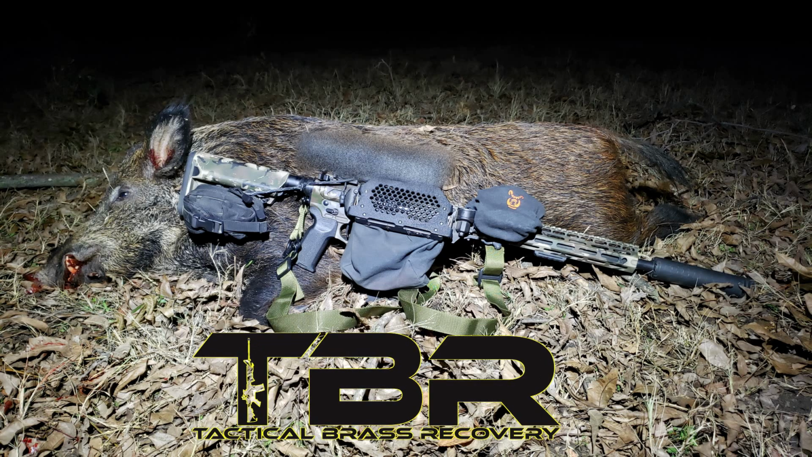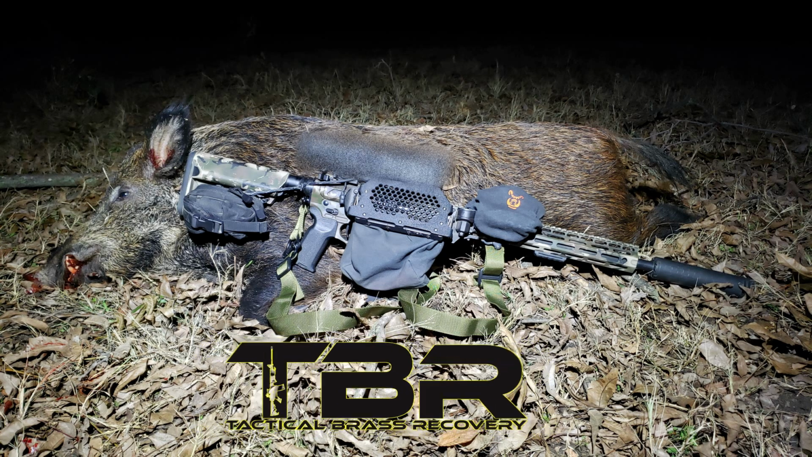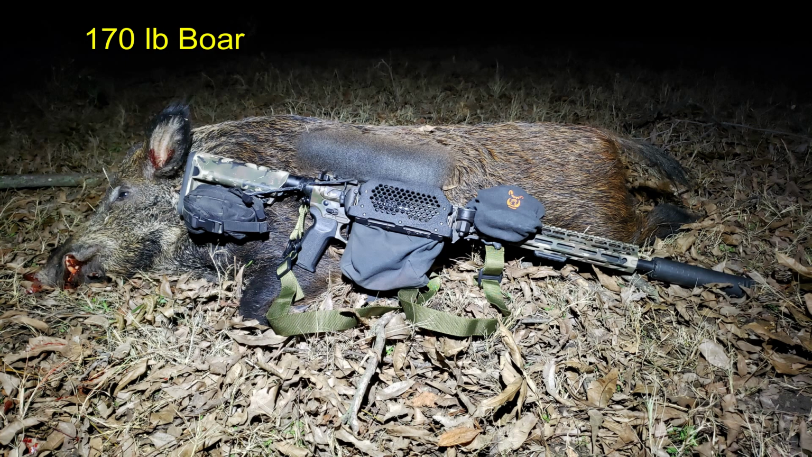Brass Catcher by Tactical Brass Recovery. The hog was a boar coming in at 170 pounds.